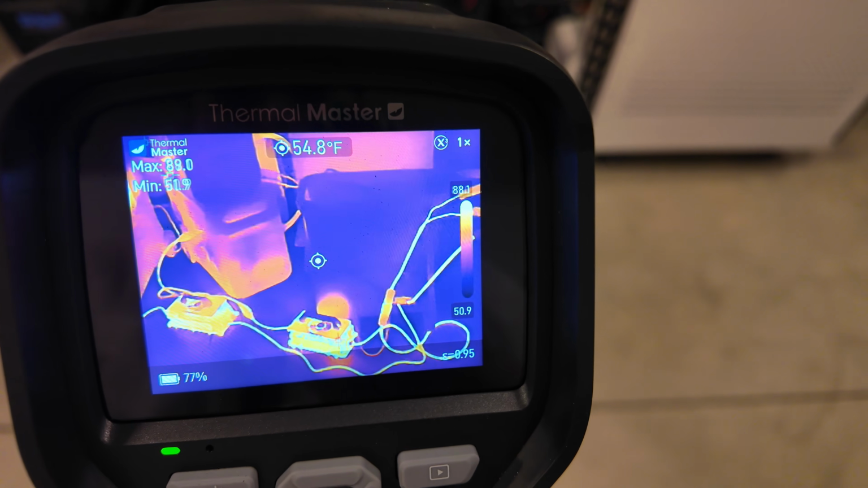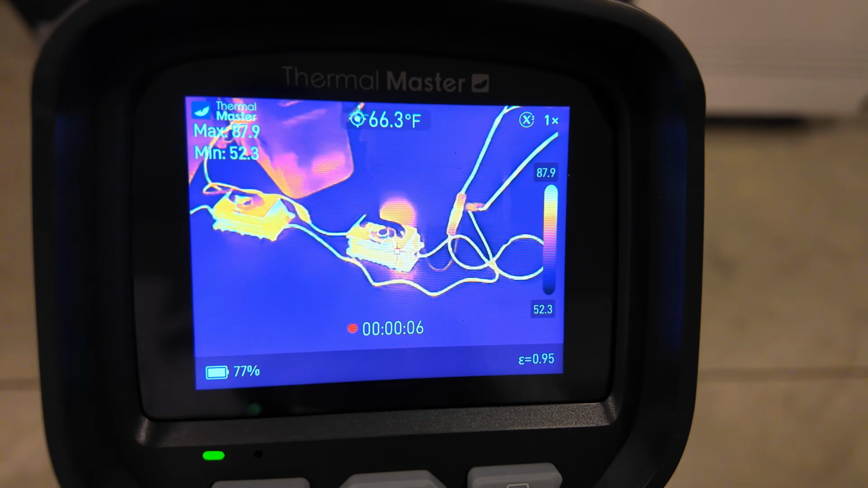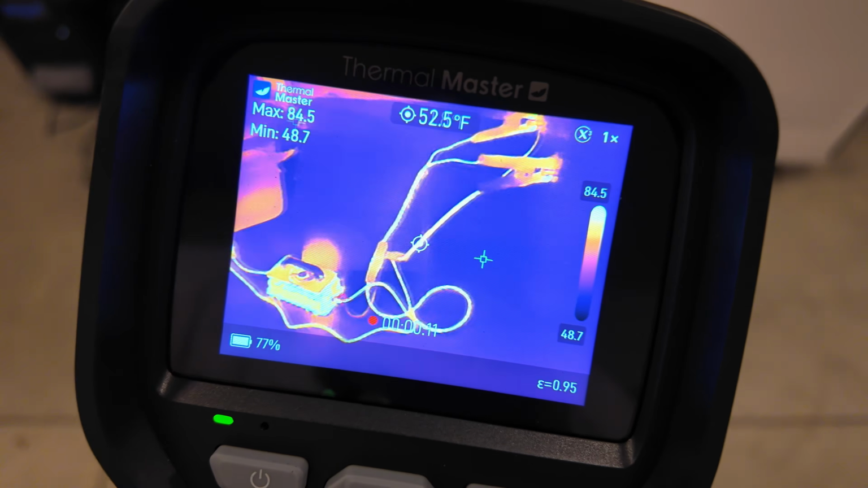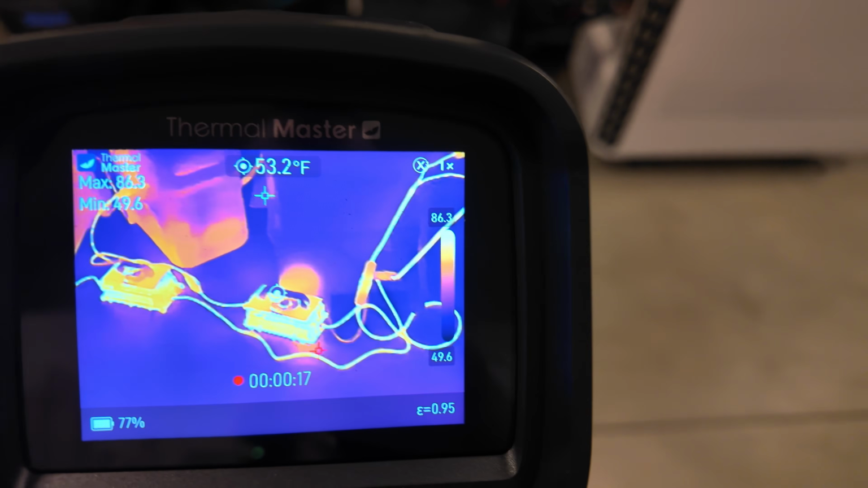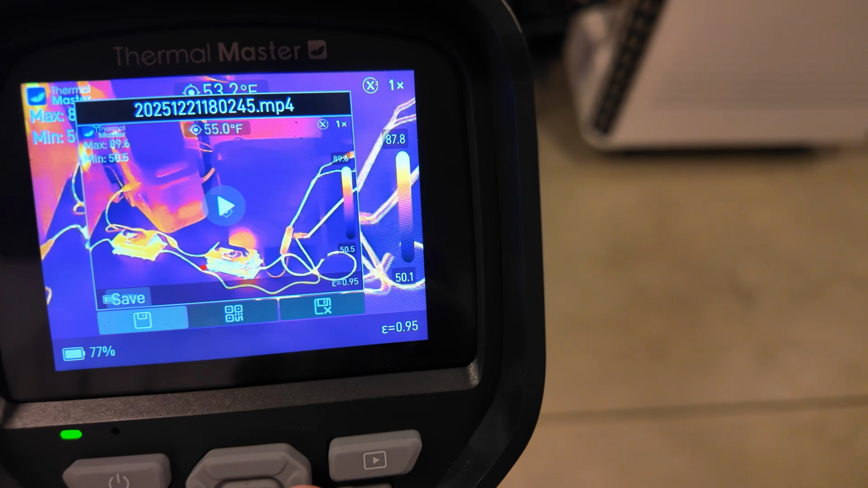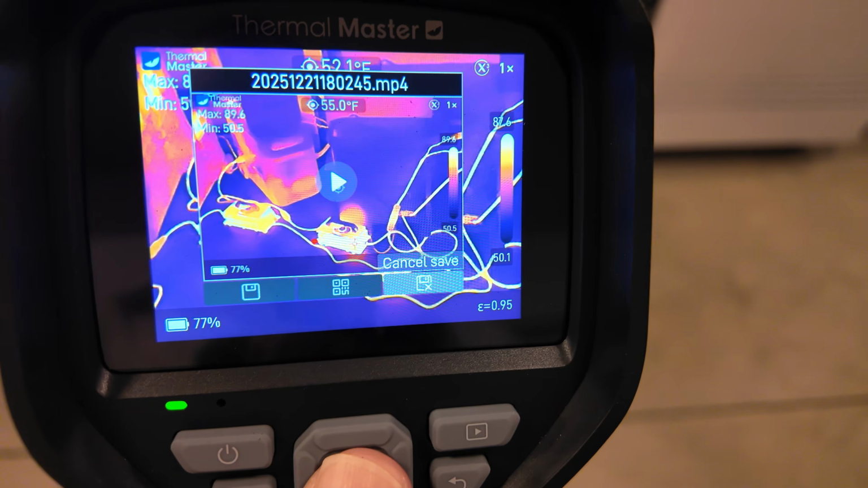If you pull and hold the trigger again, it's going to start recording a video, basically. So you can go through and check things and see what's going on, and you have a recorded history of that. Then you simply pull the trigger again and it will stop the recording, and then you can decide if you save it, rename it, or cancel the save.